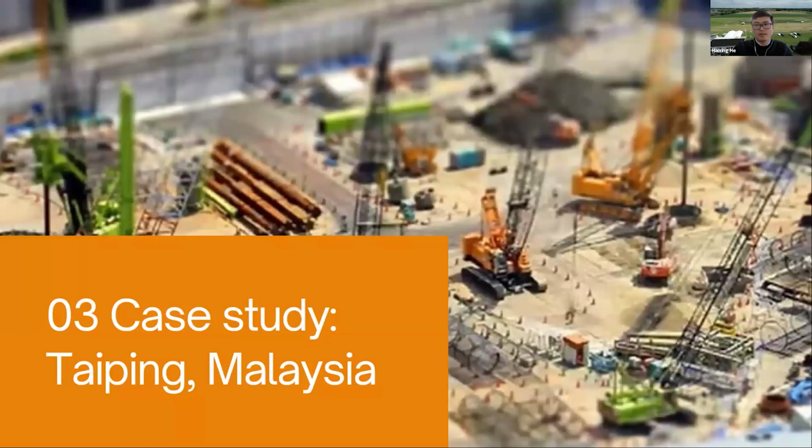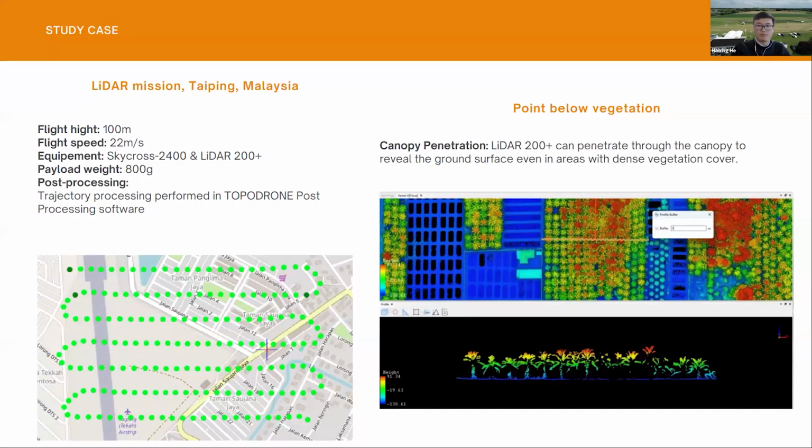Then we delivered 2 drones with TOPODRONE LiDAR to Malaysia. And here is the result. Indeed, we flew very fast, around 22 meters per second, which is a really fast speed, at a flight height of 100 meters. All the data was processed in TOPODRONE post-processing software and LiDAR 360. As we can see on the right side, even with very dense vegetation, we still have lots of ground points, which helps the client make decisions.